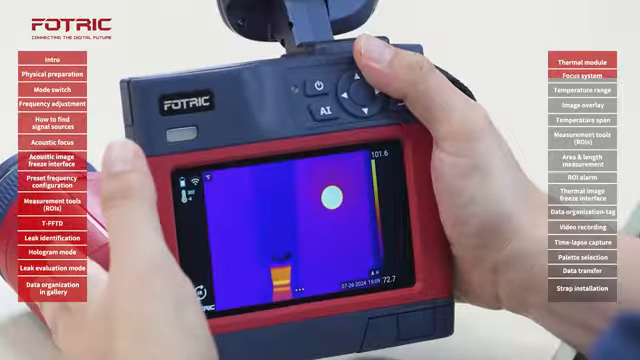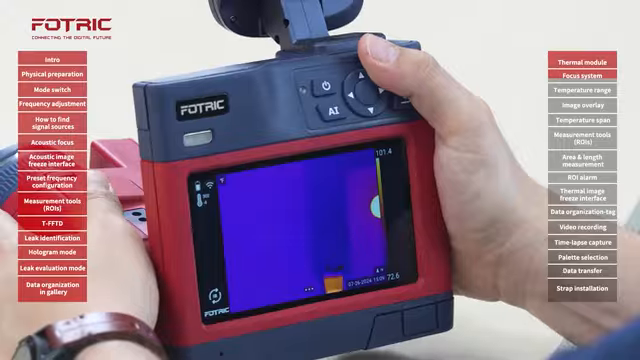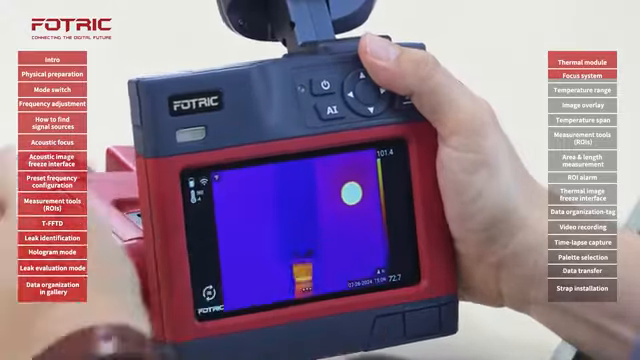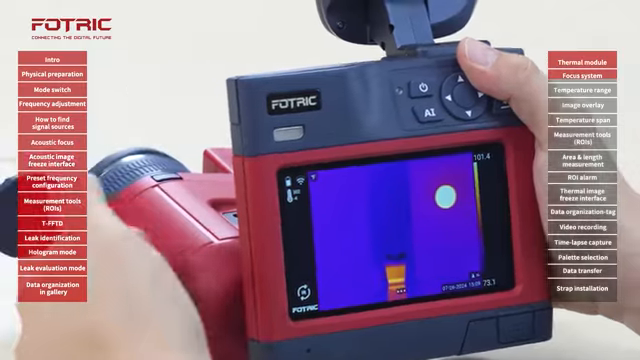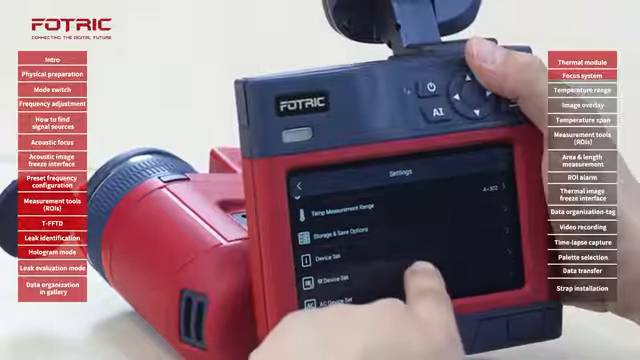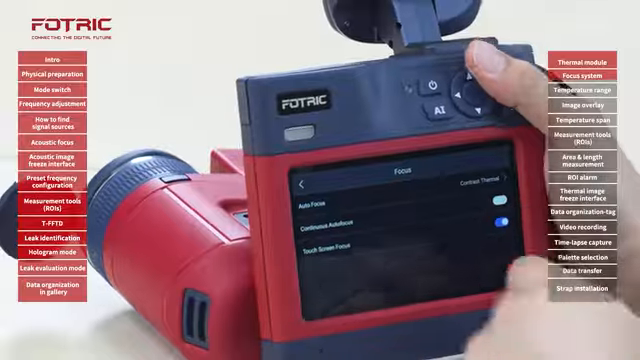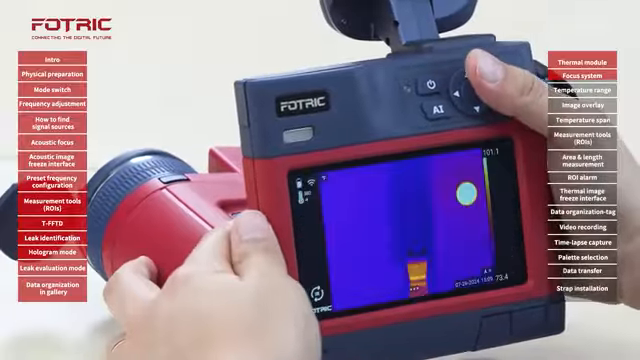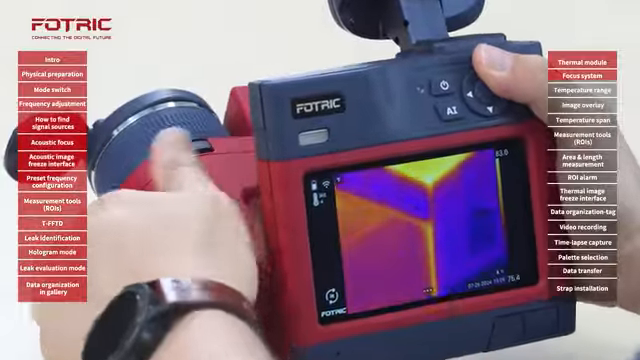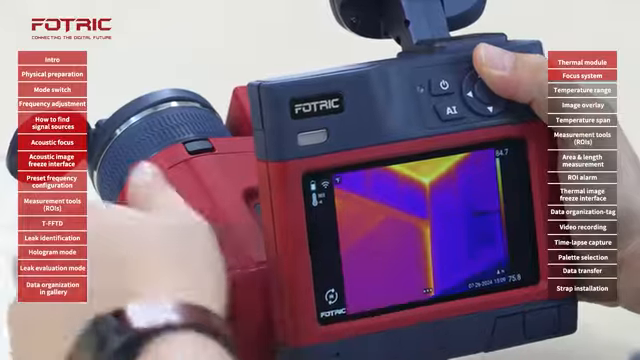Let me show you a third way to use autofocus. A common reason thermographers prefer to use the manual focus is so that they can focus on specific components that are closer or farther from the camera, which sometimes the autofocus cannot get. I can also use the autofocus by going to IR device set, focus, touch screen focus. When I choose that option, I can tell the camera where in the screen I want to focus.